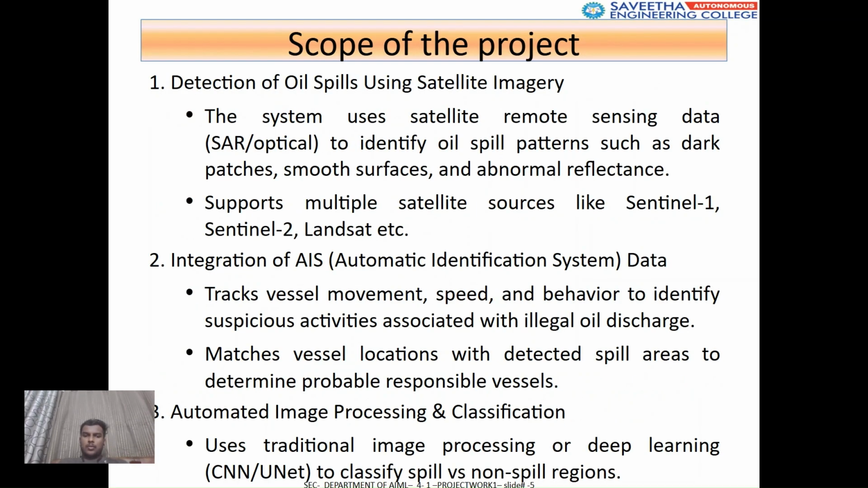Moving on to the scope of the project. First, oil spill detection uses satellite imagery. We use SAR and optical satellite data such as Sentinel-1, Sentinel-2, and Landsat to detect dark patches, smooth surfaces, and abnormal reflectance patterns. Second, integration of AIS data, where vessel movement, speed, and behavior are tracked to identify suspicious activities related to illegal oil discharge.